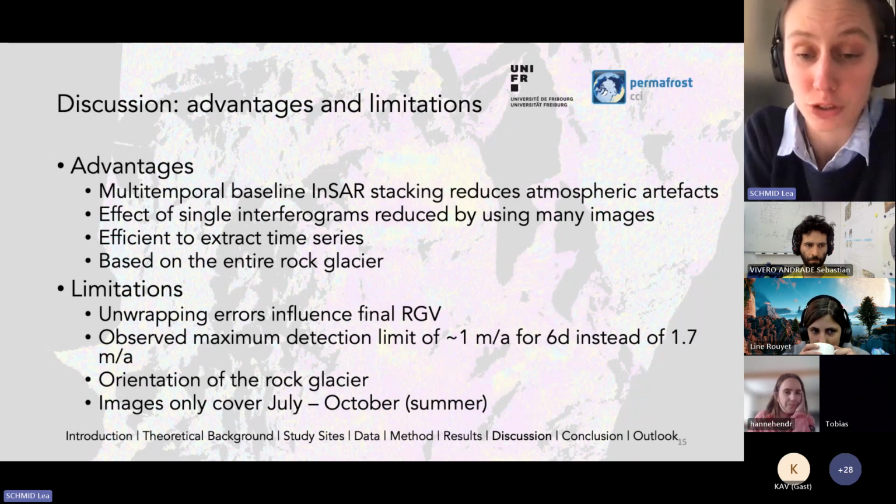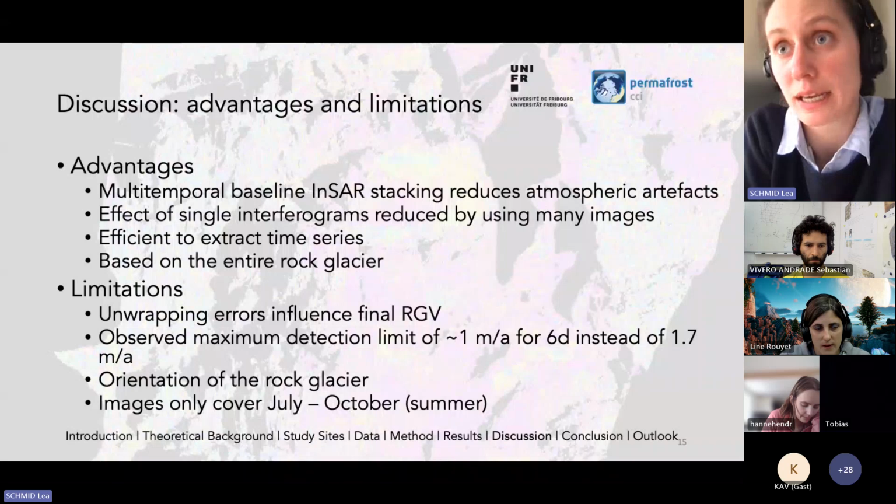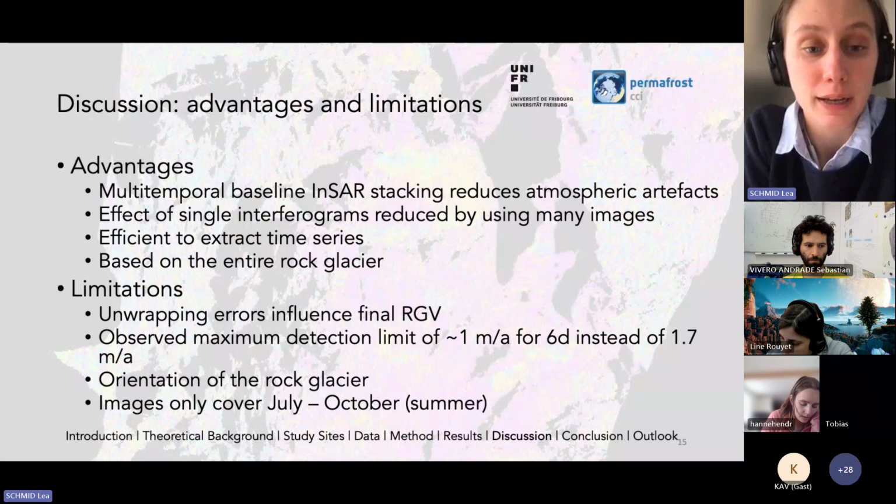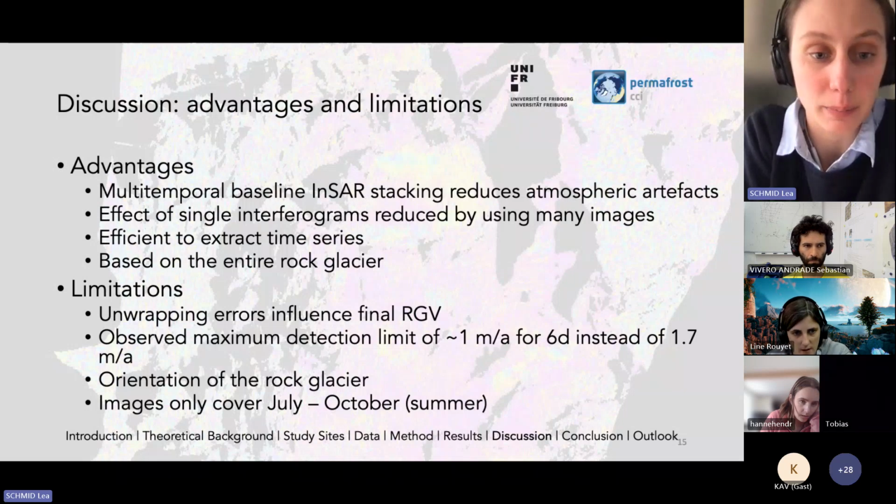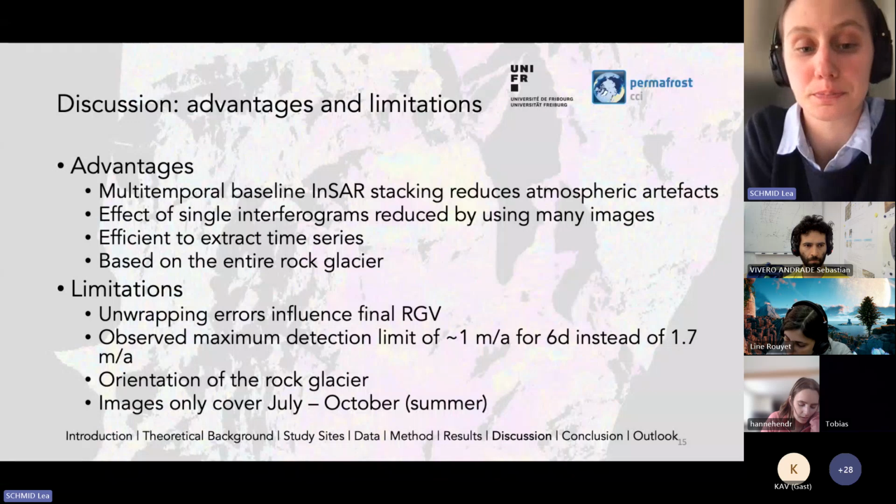However, it's important to note that if there's an unwrapping error on multiple images, this one is then also persistent and actually stays in the final line of sight velocity map. It's efficient to extract time series over the whole rock glacier because we just use 5 images to extract the time series. And this RGV is based on the entire rock glacier.